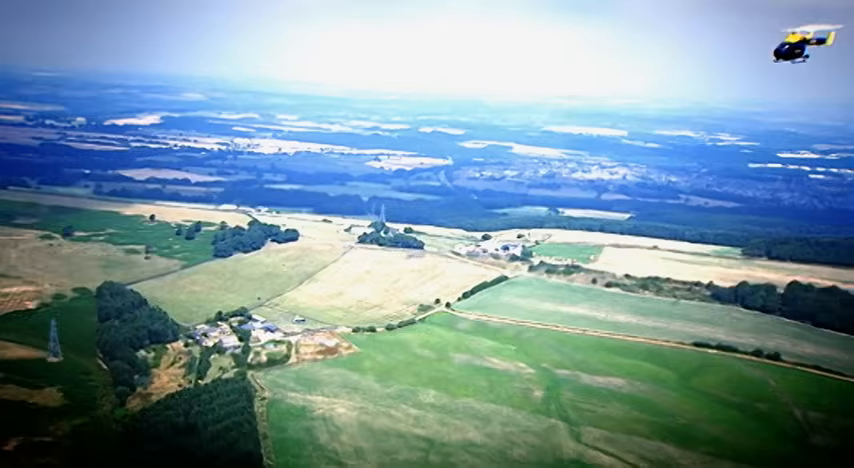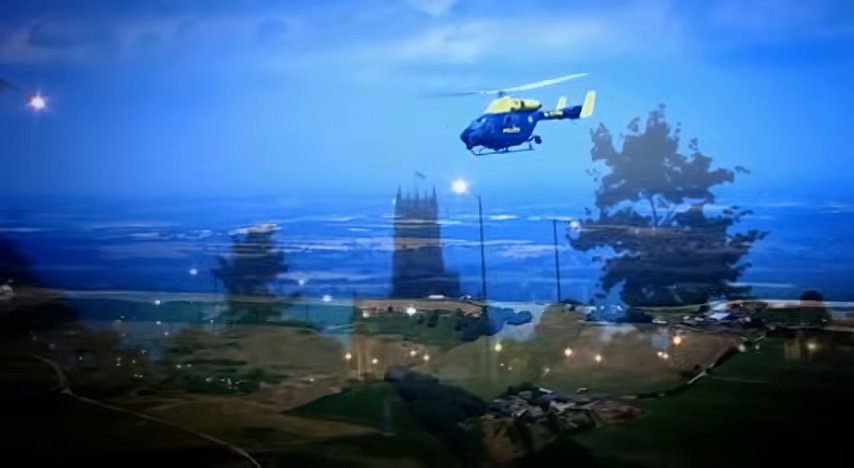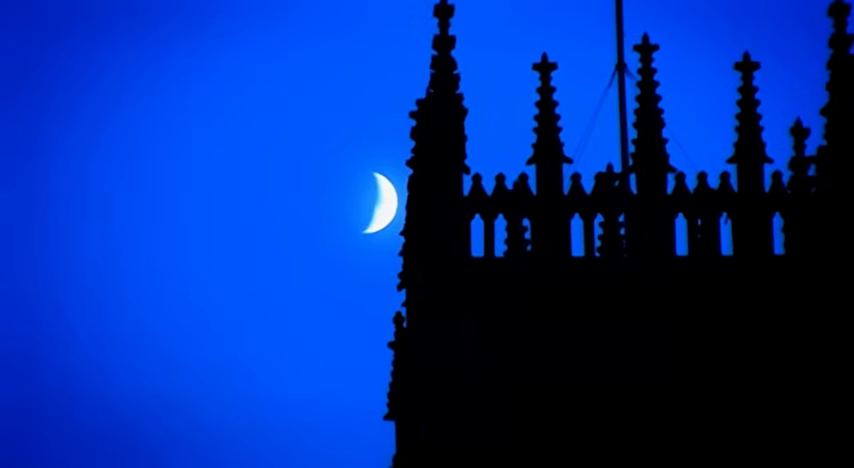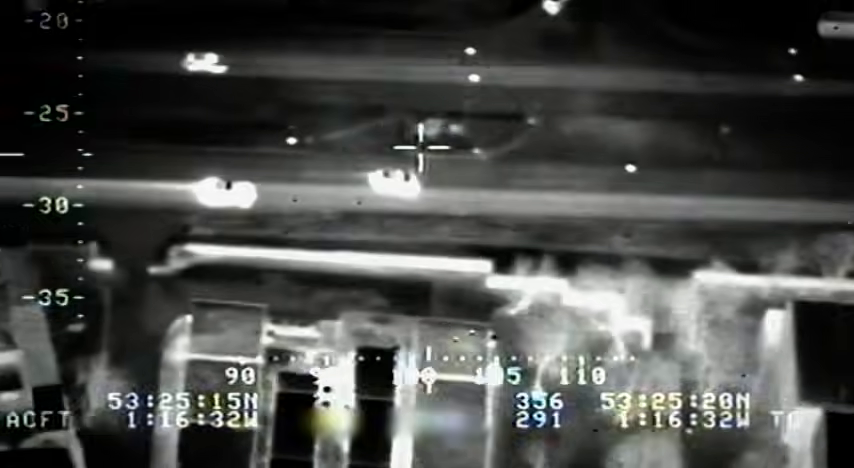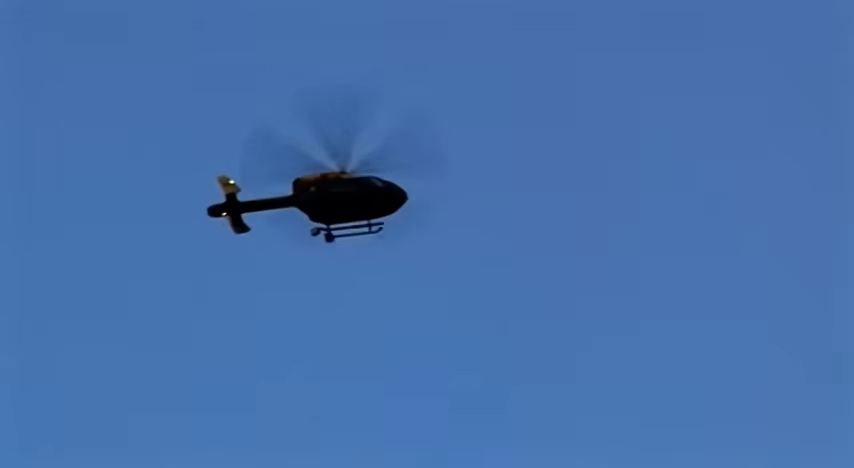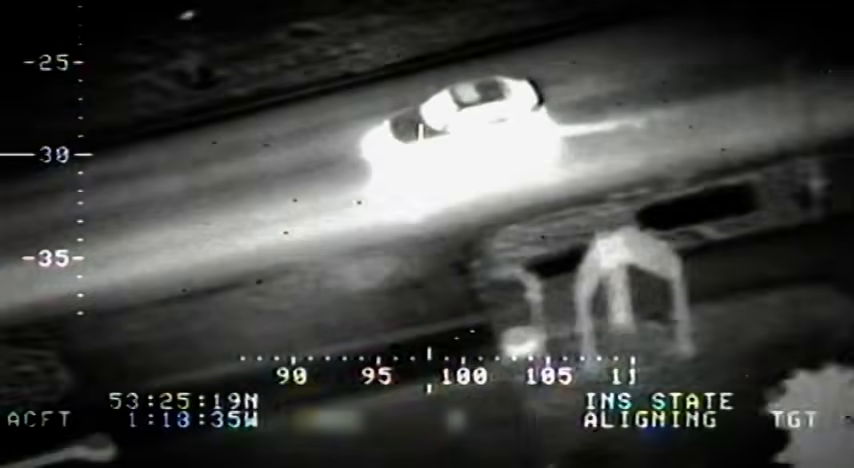As the sun sets, for many criminals, it's the start of their working day. In Rotherham, another car thief is on the run. Yankee 99 has the car in its sights, but this criminal is driving like a lunatic. We're above the incident, videotaping. All officers, if they can, get a radio on 88, ready for a bailout.